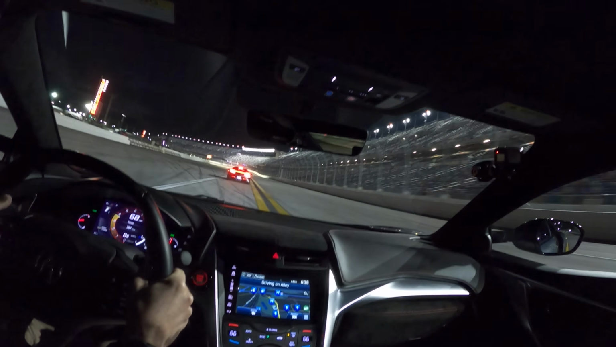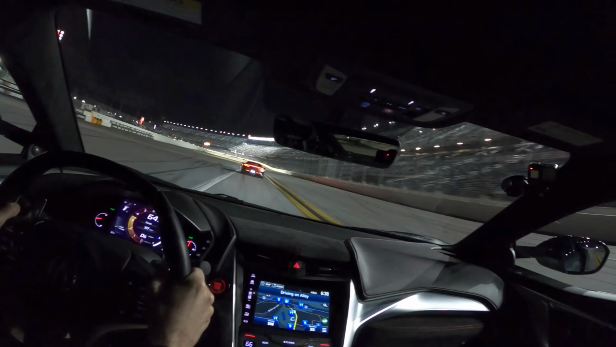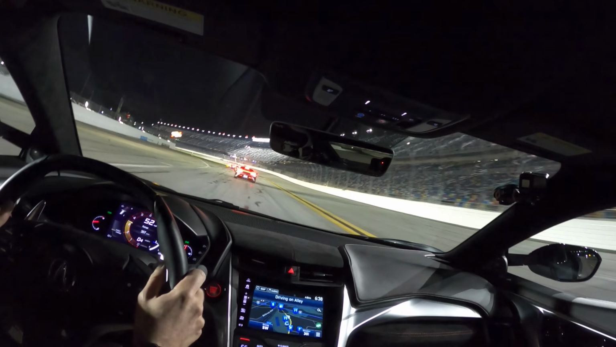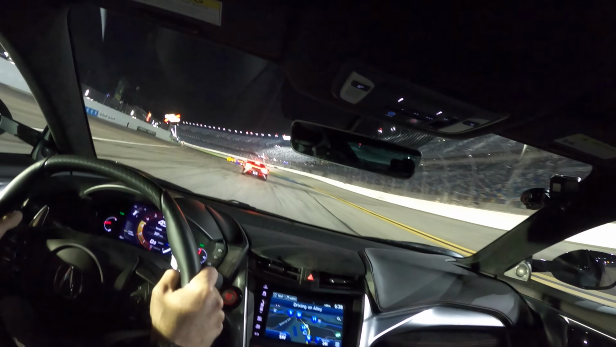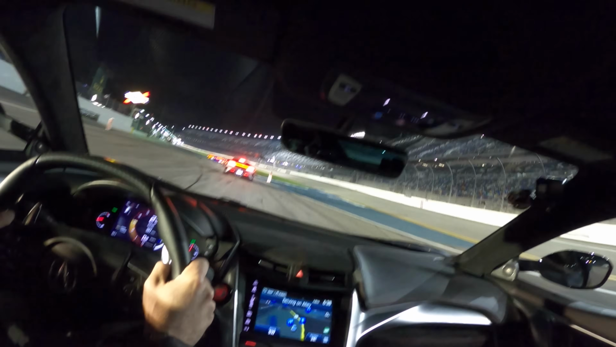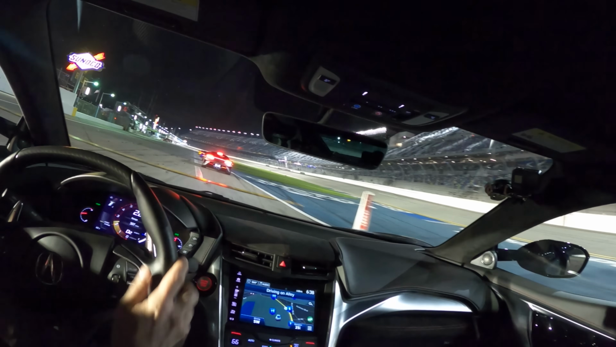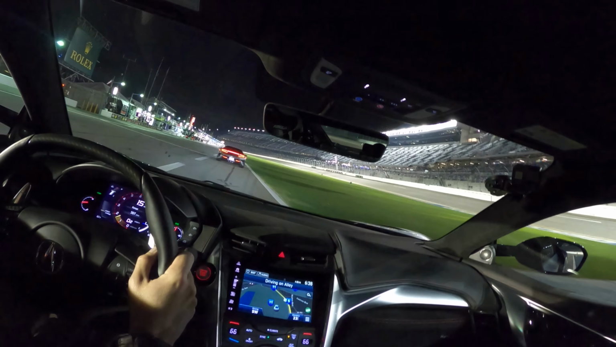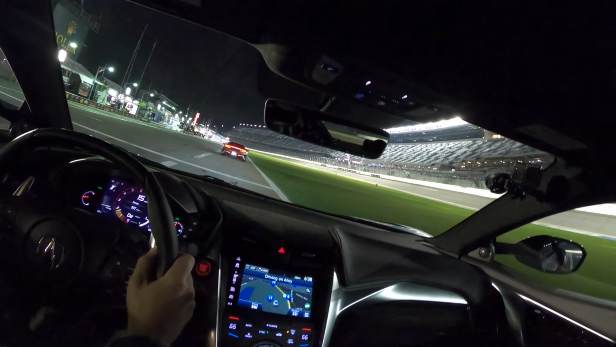Going into pit lane, guys. I mean, look, I know this isn't like the craziest review in the world, and track drives usually don't do incredibly well on the YouTubes, but I'm just so excited. I can't believe I just get to drive Daytona during this weekend. This is amazing. I mean, oh, thank you, Acura.